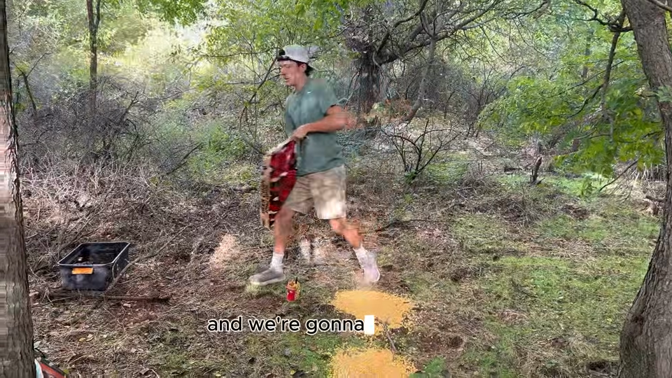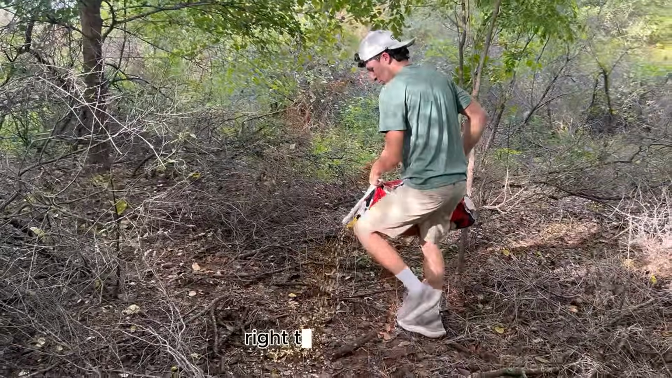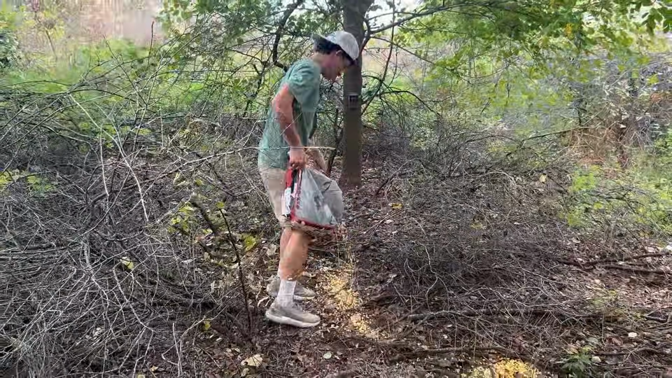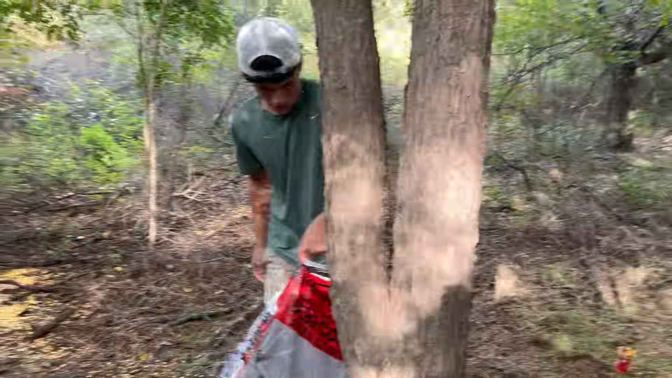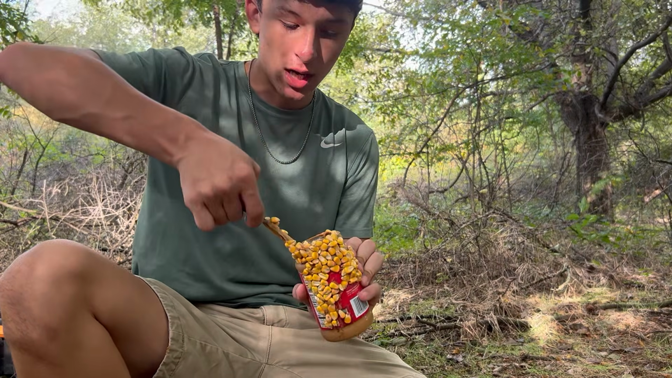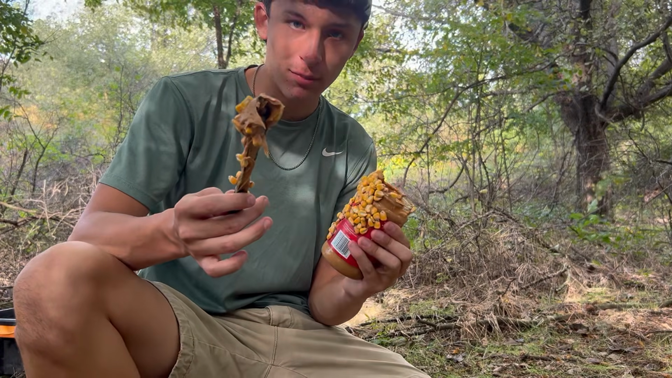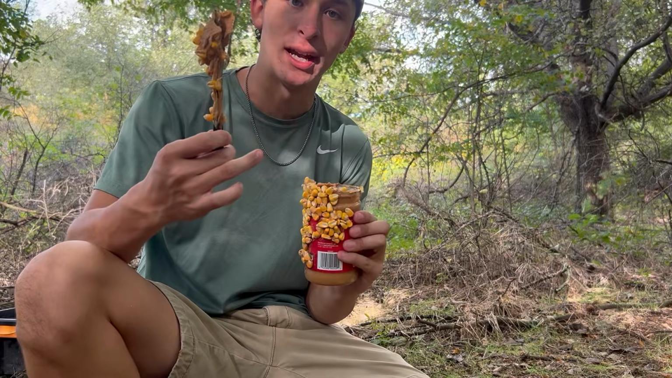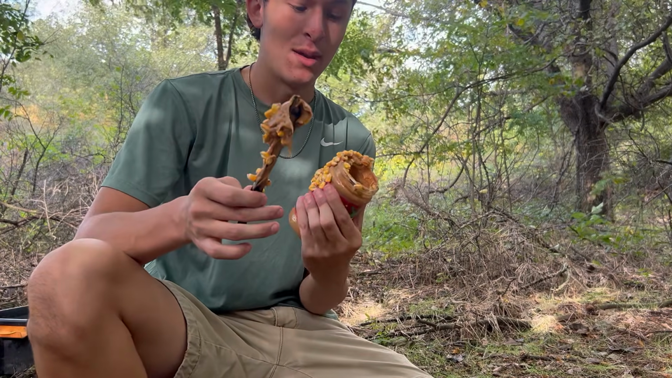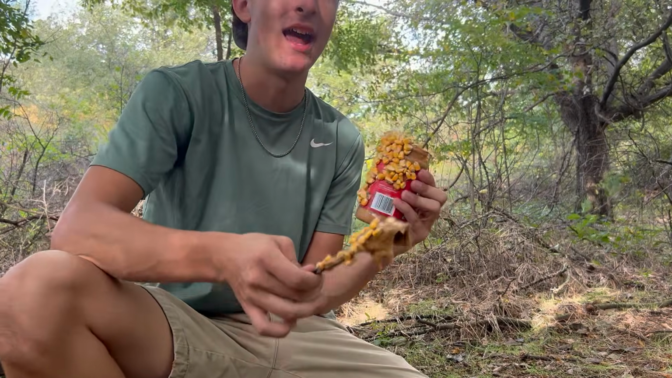And we're gonna put a little bit over here in front of the trail camera, like right through here, trying to see what goes up. Okay, so right here we got our peanut butter. It's kind of messy. We're gonna slap some of this on 2 or 3 trees and possibly above the trail camera. So if we got any big bucks or a crazy raccoon or something, maybe the squirrel that always runs through here, I'll make some clips of that.